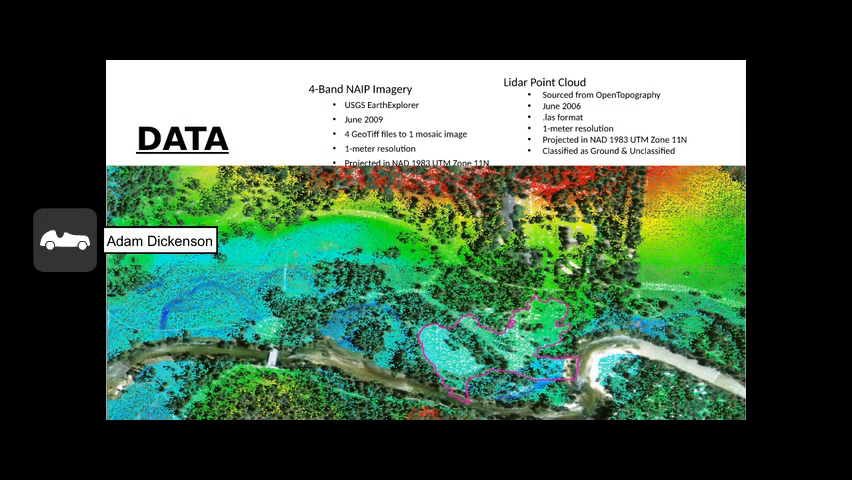I downloaded 2 publicly available datasets: 4-band NAIP imagery from USGS Earth Explorer and a LiDAR point cloud from Open Topography. The point cloud came classified as ground and unclassified, and for the project I moved everything back to unclassified.